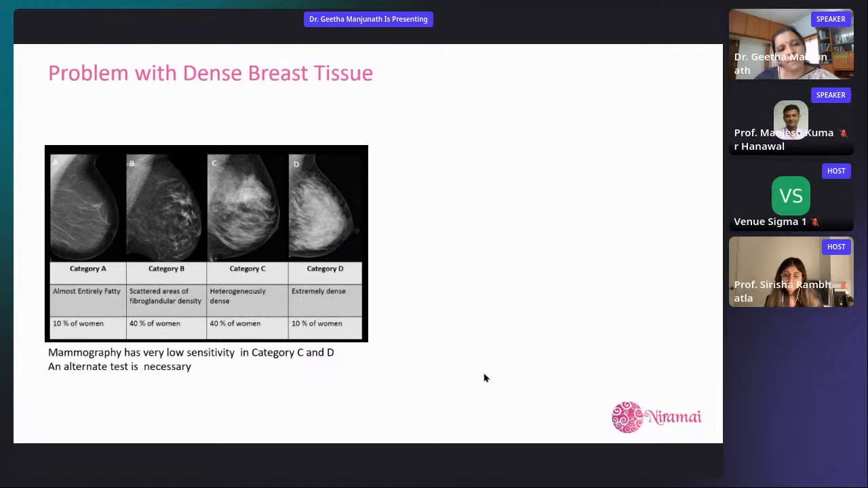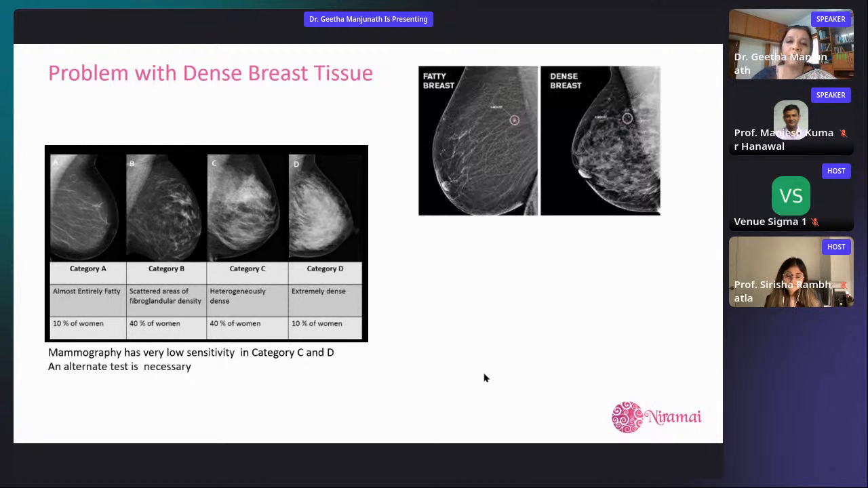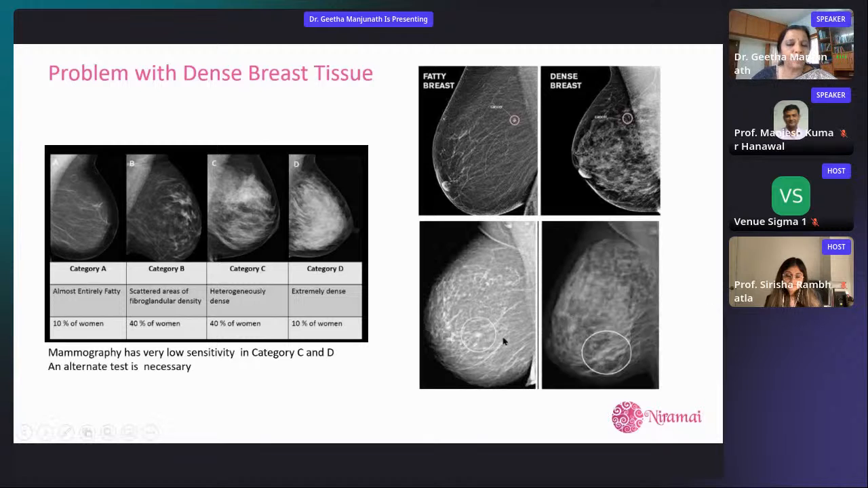But still there is a gap because the physical nature of the body is not usually amenable for only X-ray based analysis. So here are 4 different women with varying density of the breast. Mammography is X-ray of the breast. And if you see the right-hand corner, even big lesions of this nature get missed out because the whole breast appears white in an X-ray because it's a dense tissue. And we are trying to use differential density as a means of diagnosis. And that doesn't work in dense breast women.